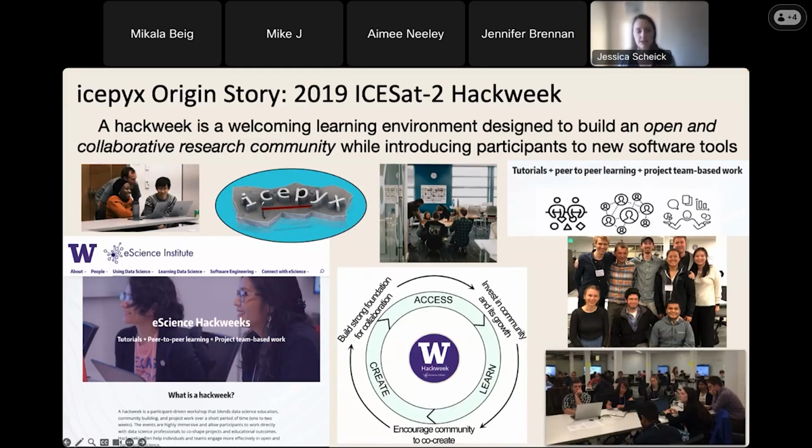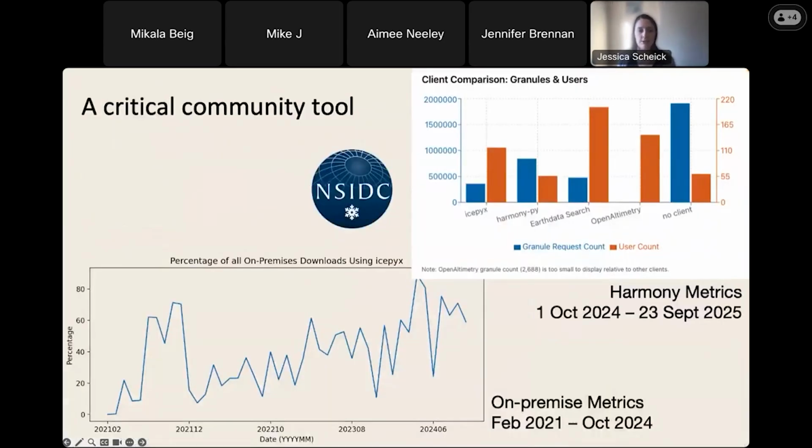And so icepyx began as a way to build community, build skills in contributing code to a collective code base. It's not a skill that many of us have had training in if we have been trained in a particular discipline, or as a domain scientist. And so icepyx began as a way to both have that shared technical toolkit, but also as a way to come together and build those tools together. And from there, it has grown into a critical community tool.